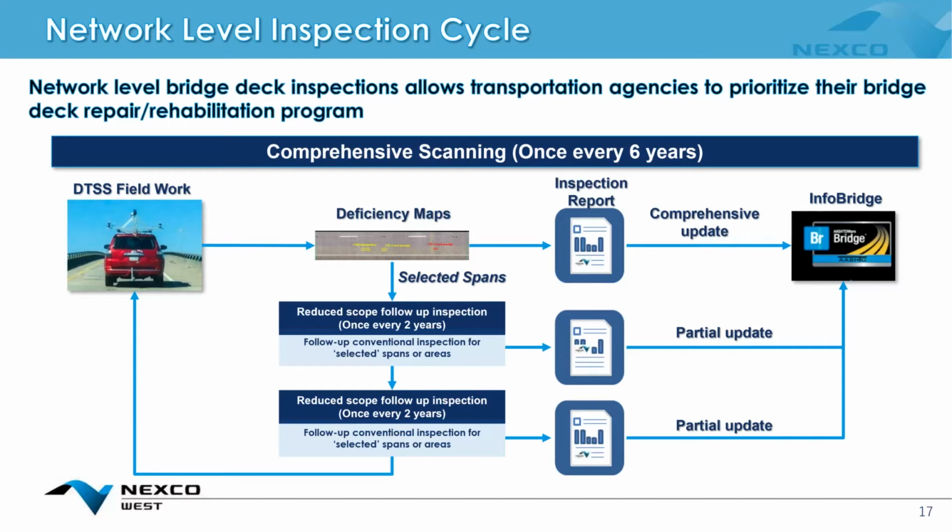And so the real idea we want to put forth with this system is we pass over a deck, we generate a deficiency map, and then what happens with this? We want to identify structures and certain spans on the structure, or areas on the structure that are in need of repair or further attention.